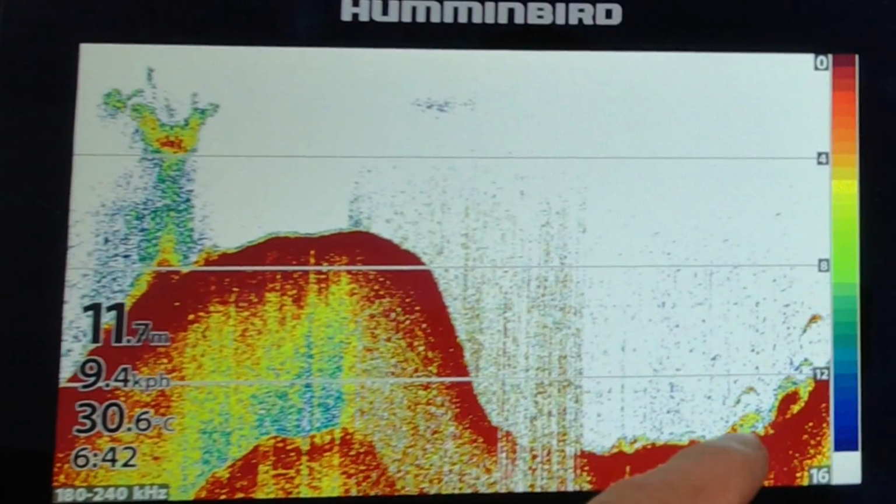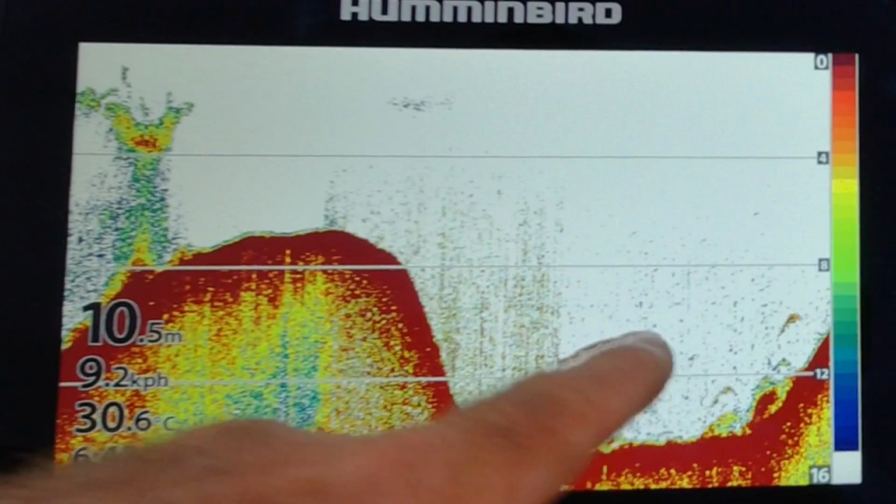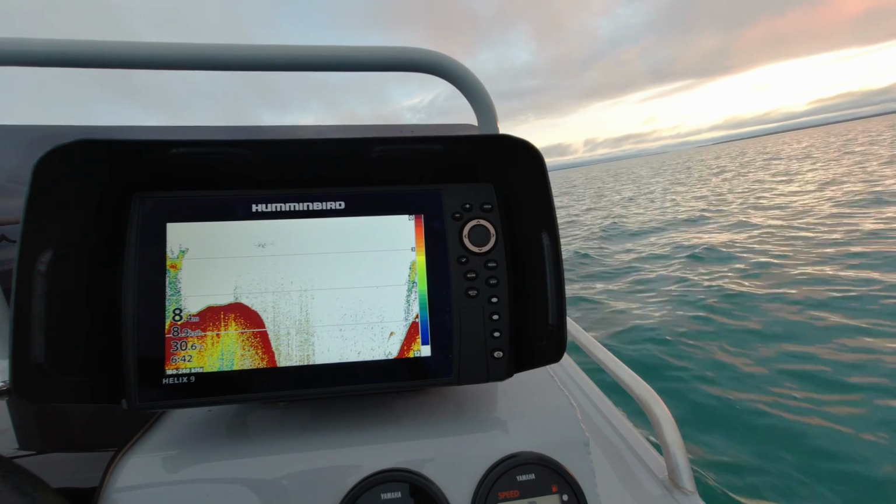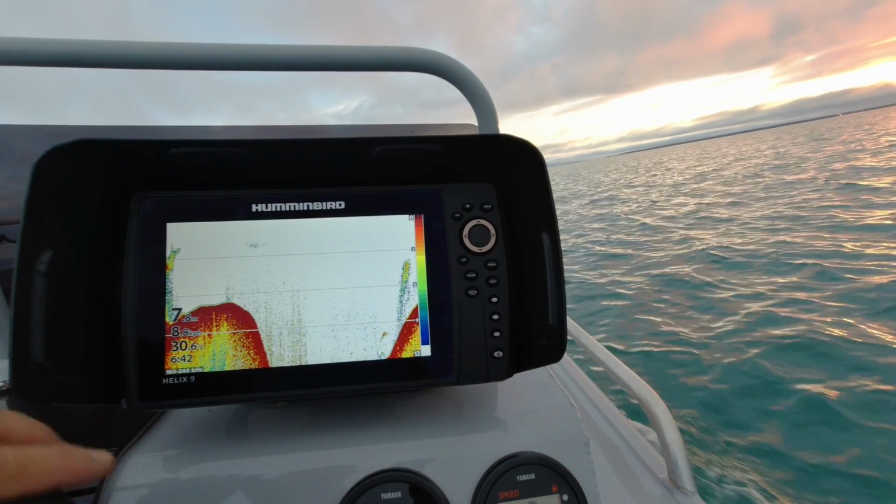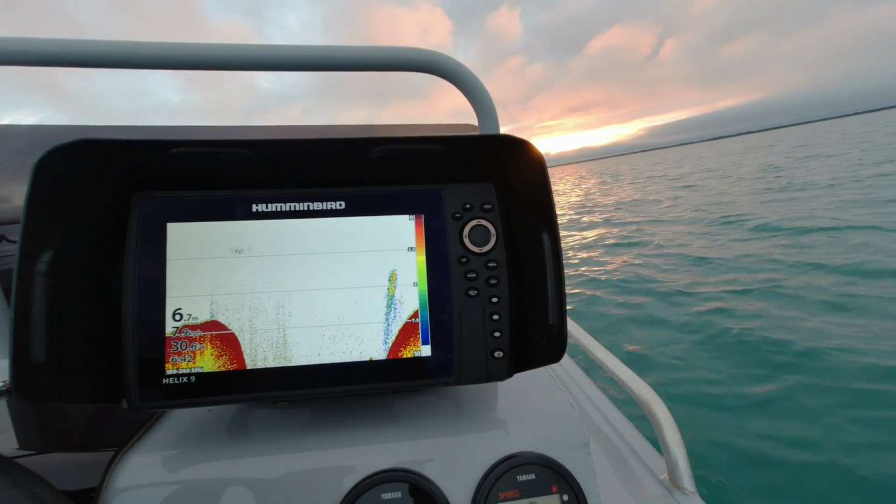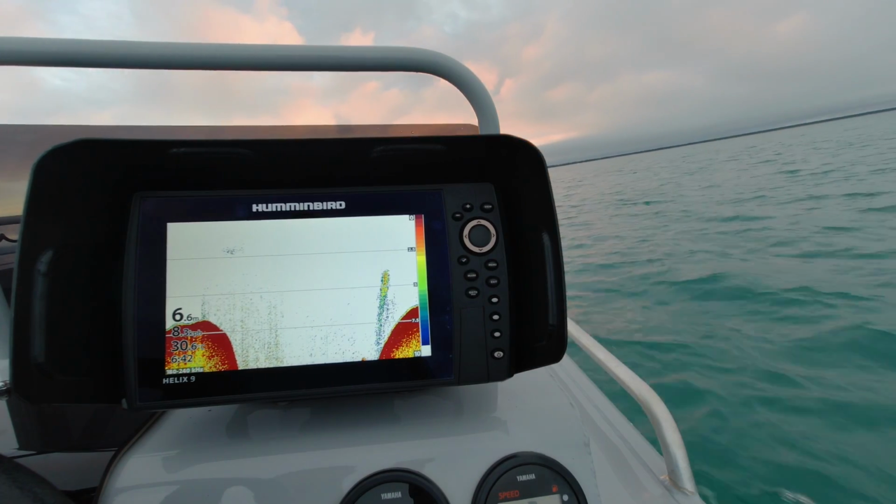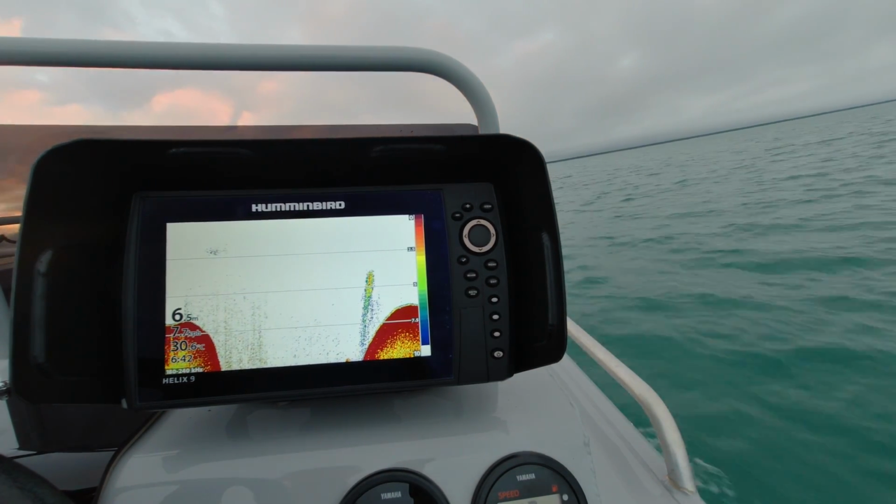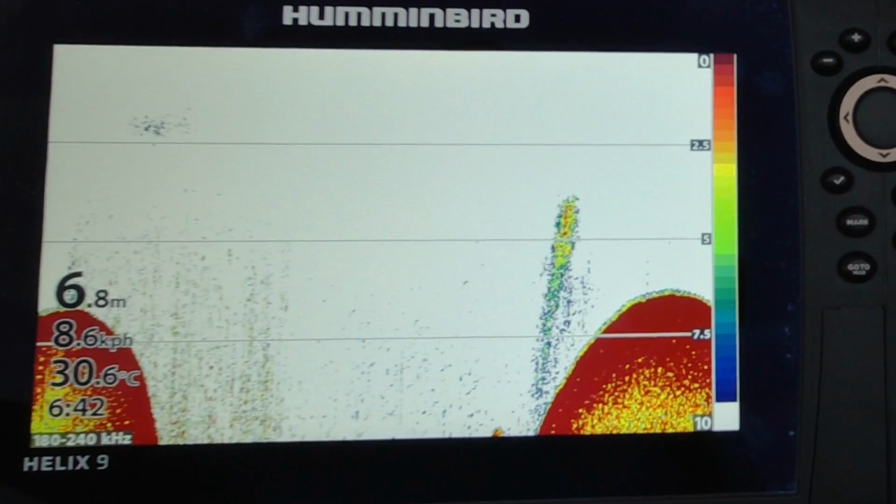So here's another patch of reef, and that's a good fish on that. Another fish there. And there's our bait up on that pinnacle. And the big fish were just sitting off the bait. But that's where I throw a lure for sure.